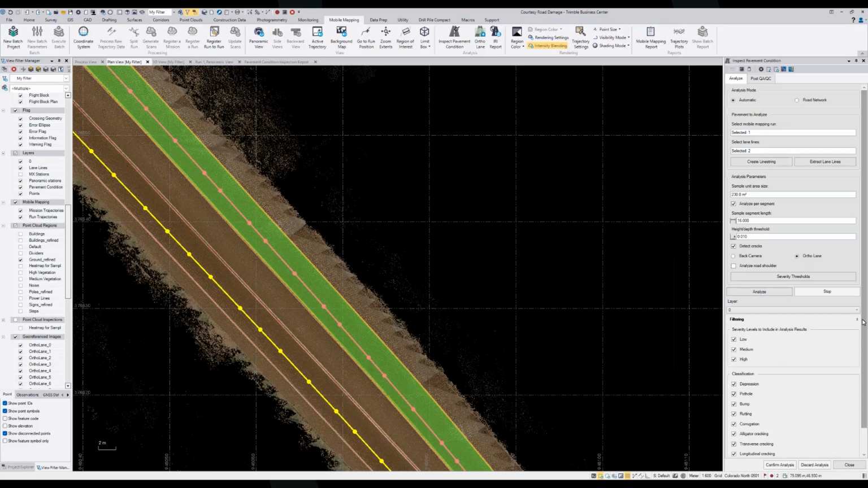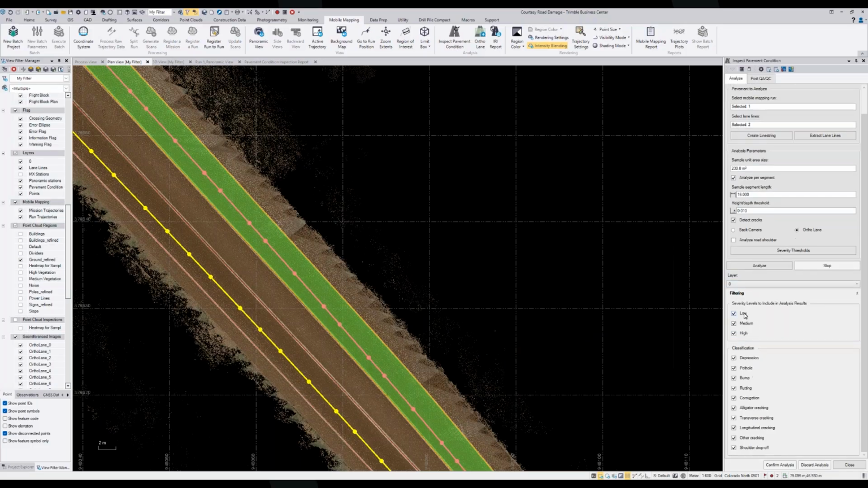The last user options, you can decide which layer you're going to set the results on, but we can also filter out certain defect types. So we have seen certain niche cases where we analyze everything and then somebody, depending on the remediation techniques they're planning, only wants to visualize the cracking, or only wants to visualize the most severe defects.